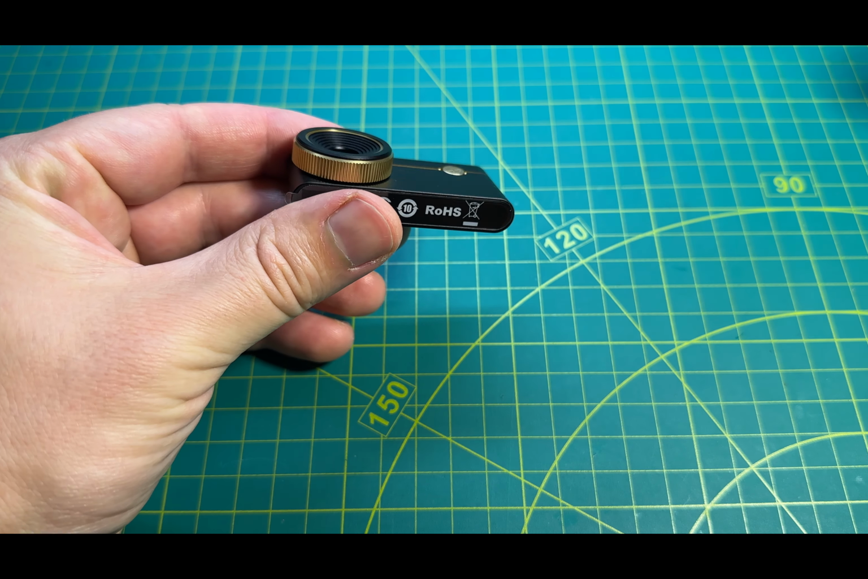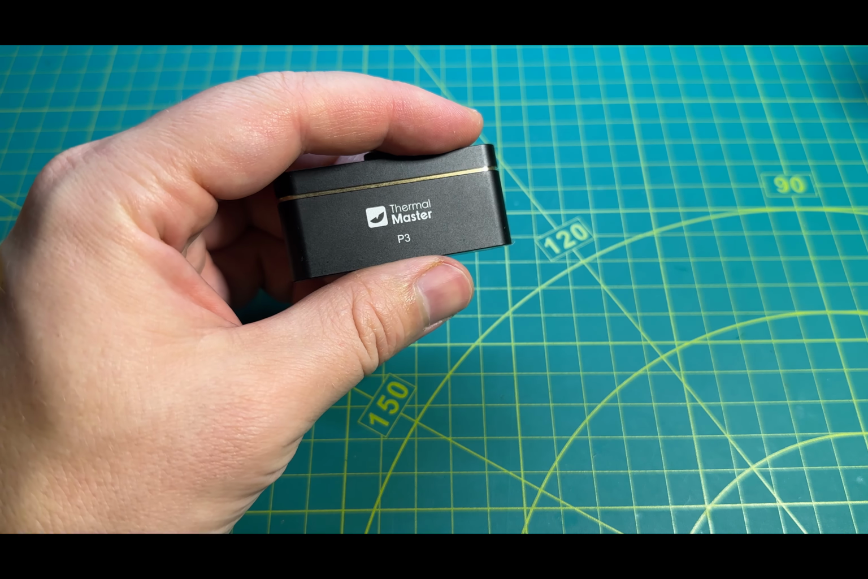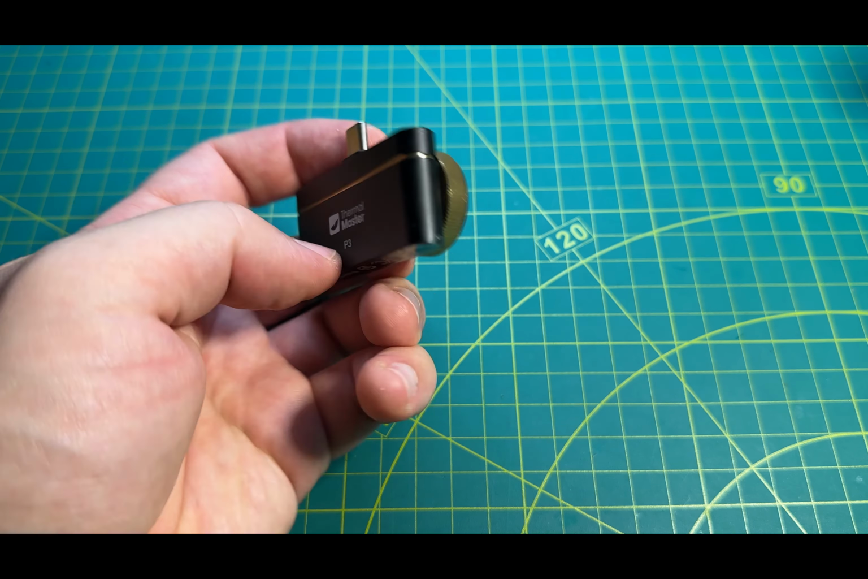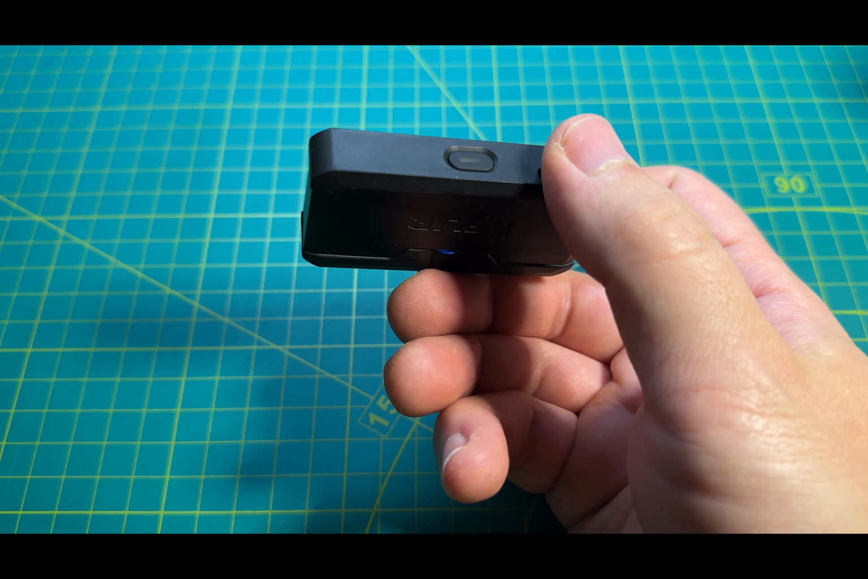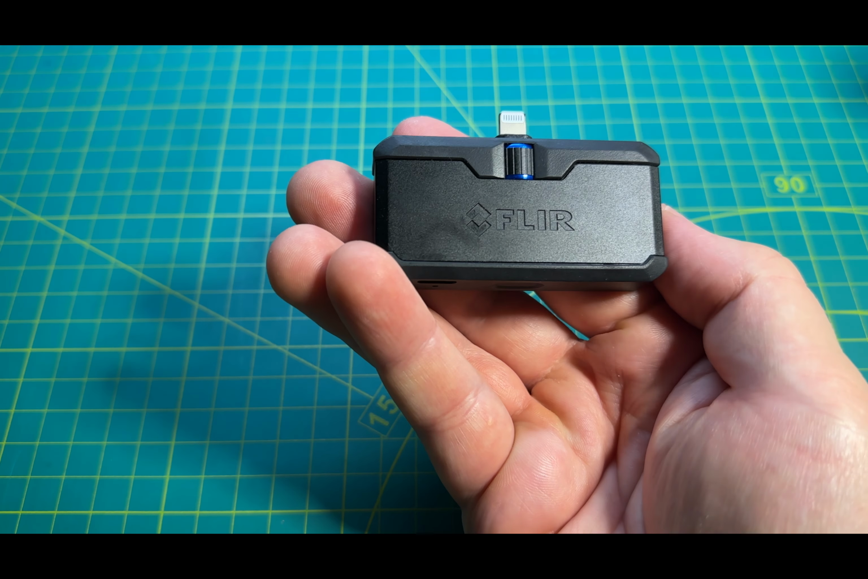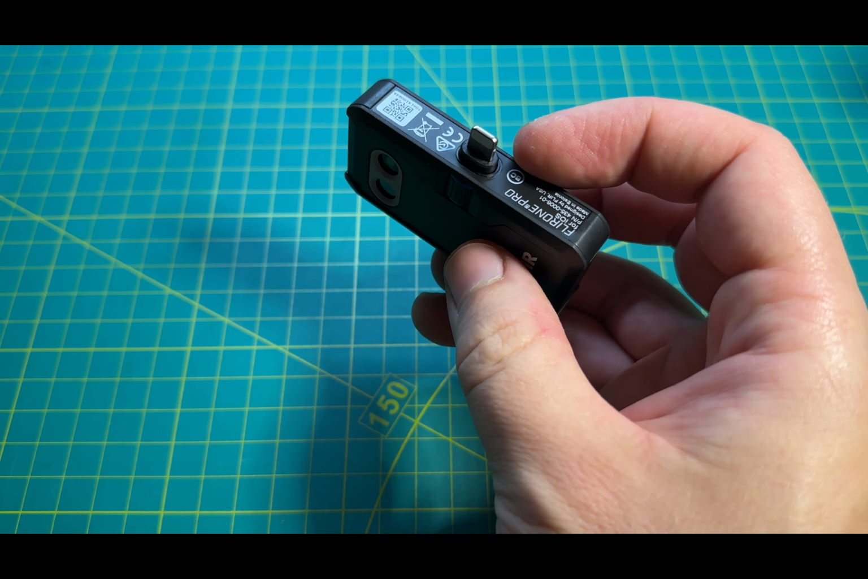You could even make a case for R&D teams who care more about the high thermal resolution than the ease of use. In other words, it's an engineer's toy box camera, not something you hand to a contractor walking through a house. And that's it, the two thermal cameras, neither of which is perfect, and both of which I'll probably keep using anyway, because I made some bad financial decisions and now thermal imaging is apparently my personality.